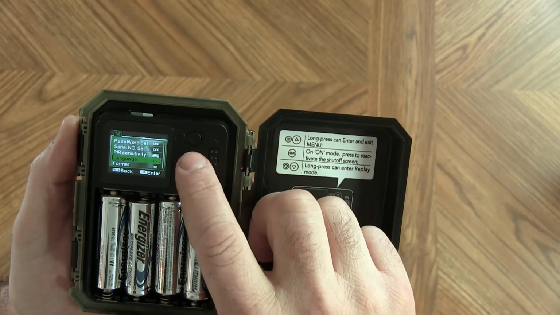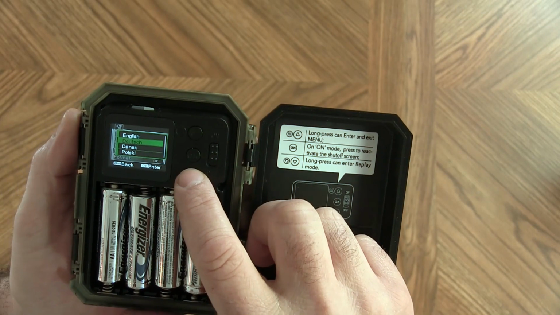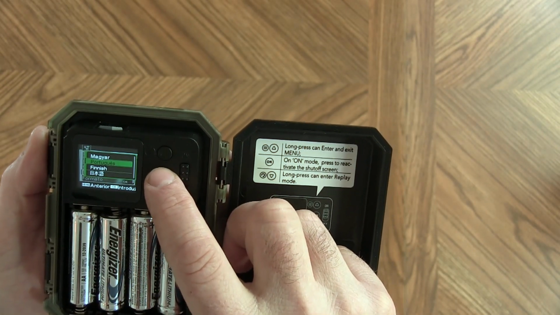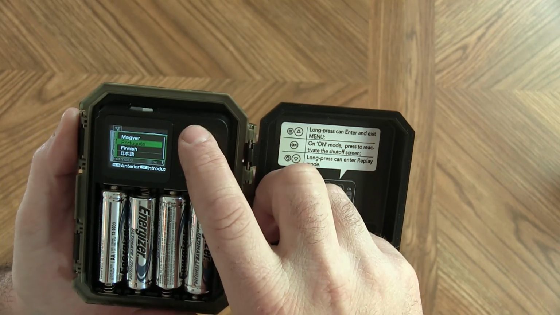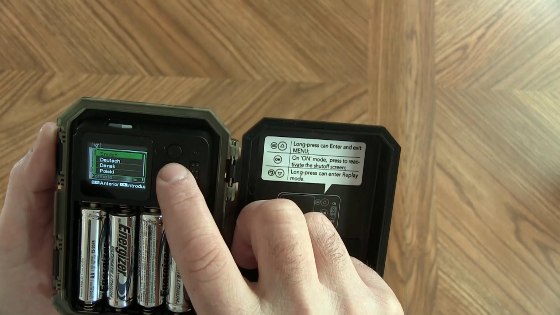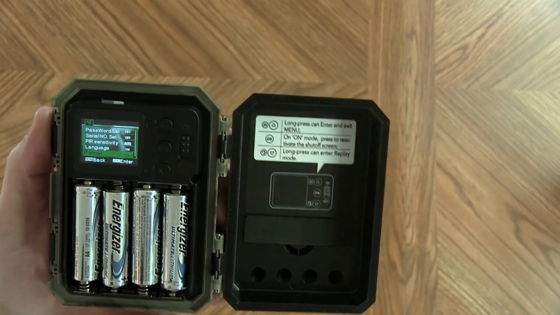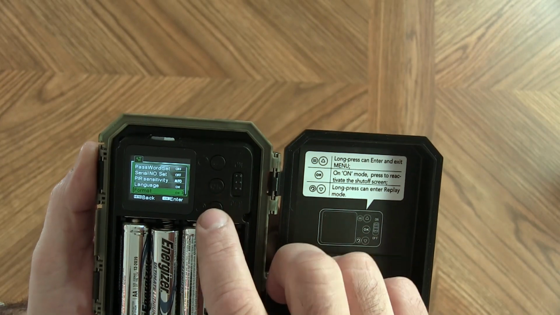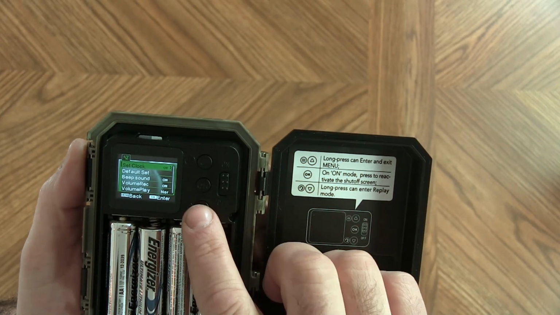Next is you can select your language. There is a fair amount of languages you can pick from. We will leave that up on English. You can format your SD card simply by hitting the format there. You can set your clock.